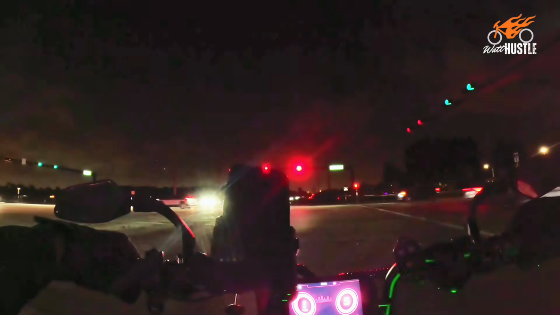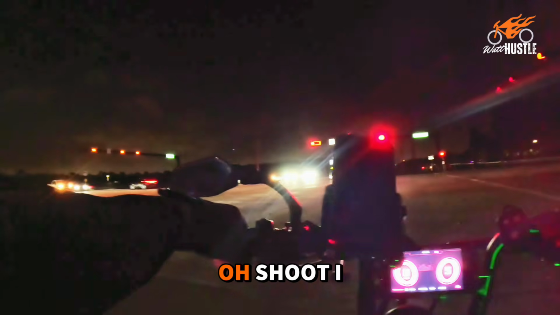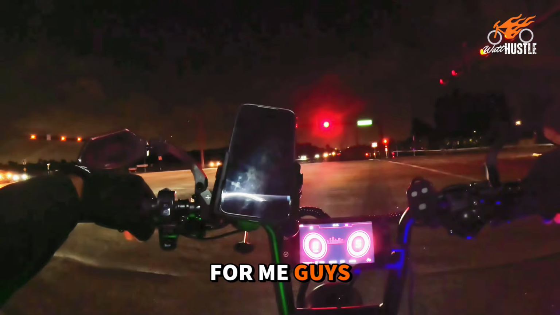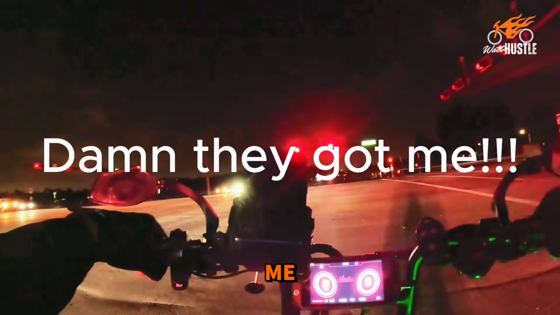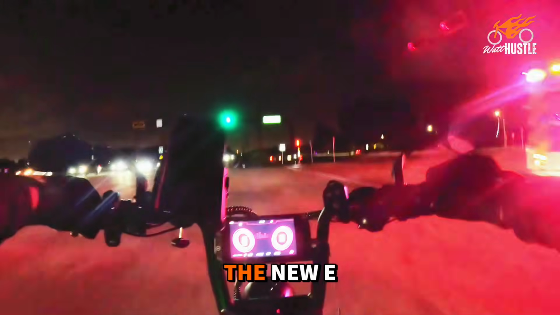Red light, red light. Oh shoot, I see lights behind me. Are they coming for me? Oh shoot, I think they're coming for me, guys. Damn, they got me. Just kidding. It's an app. By the way, I'm in Florida. Cops don't really pay attention to e-bikes here in South Florida anyway.